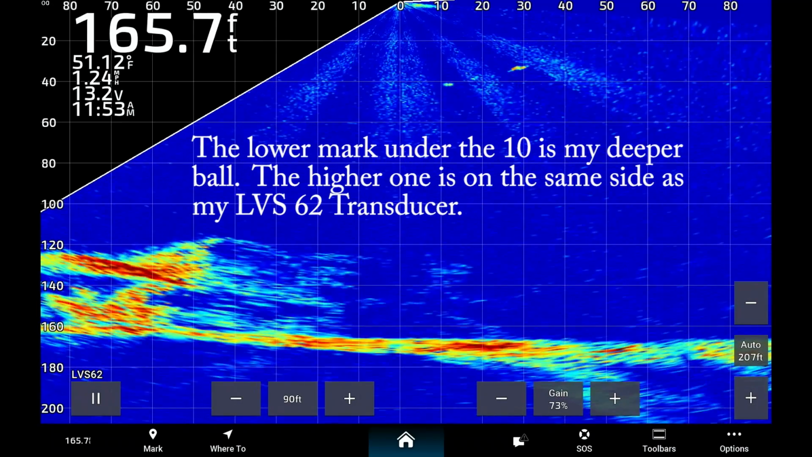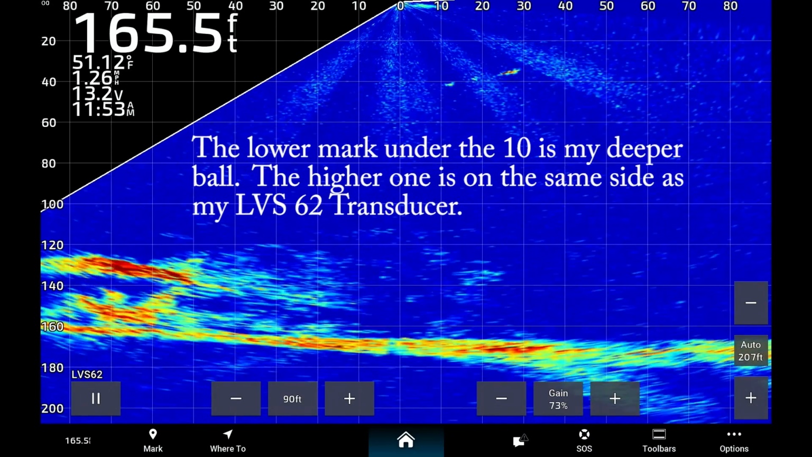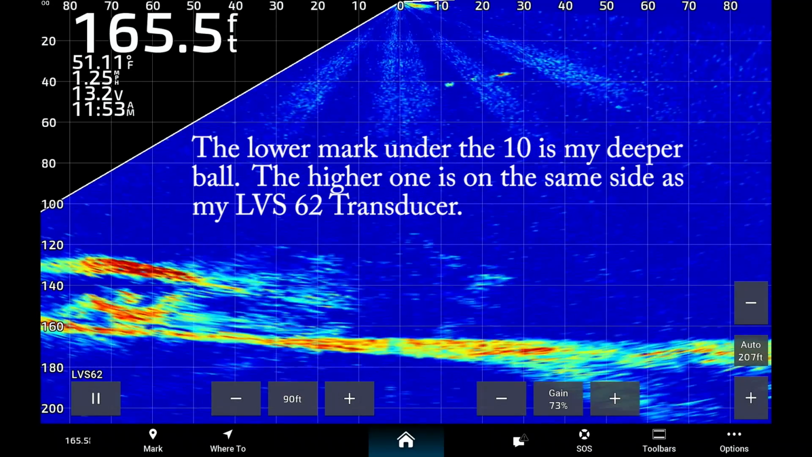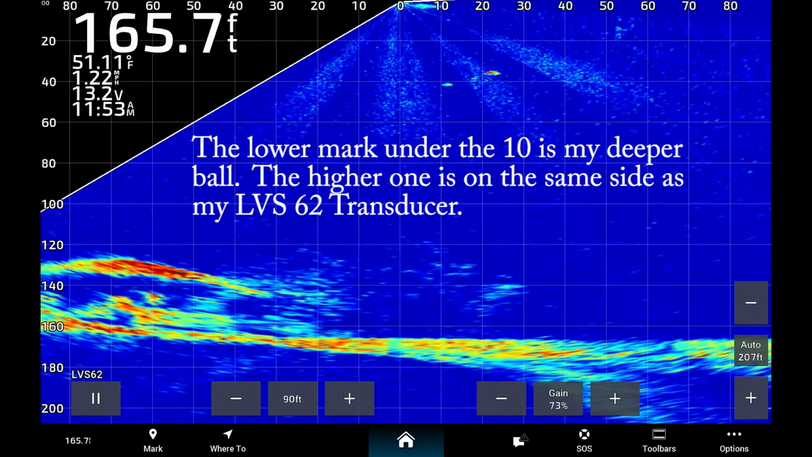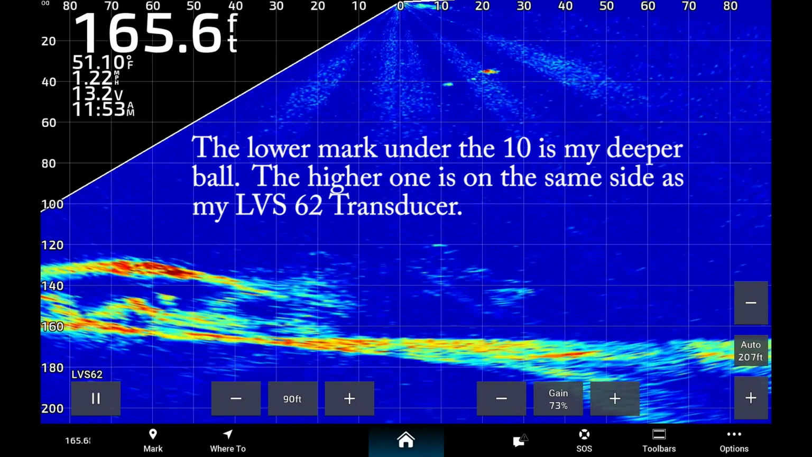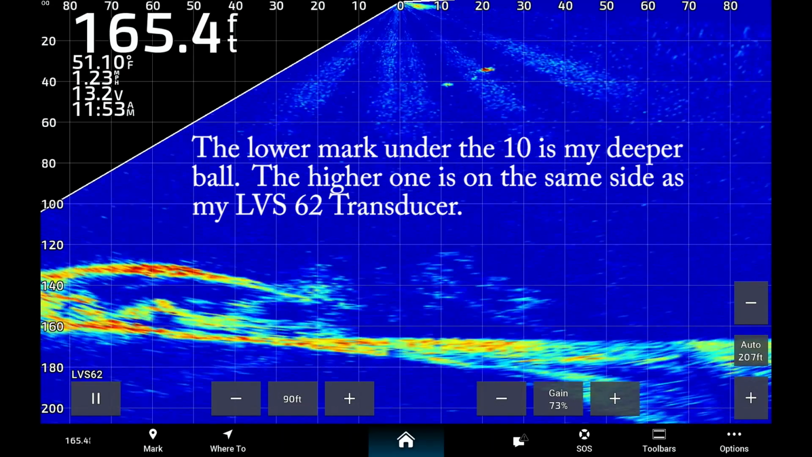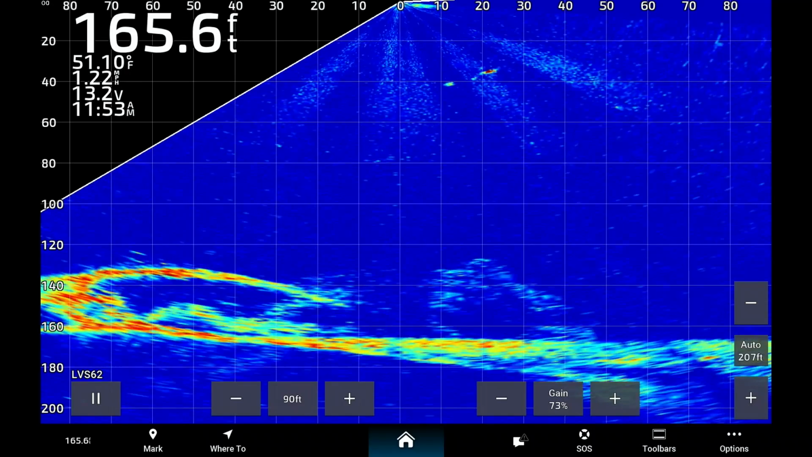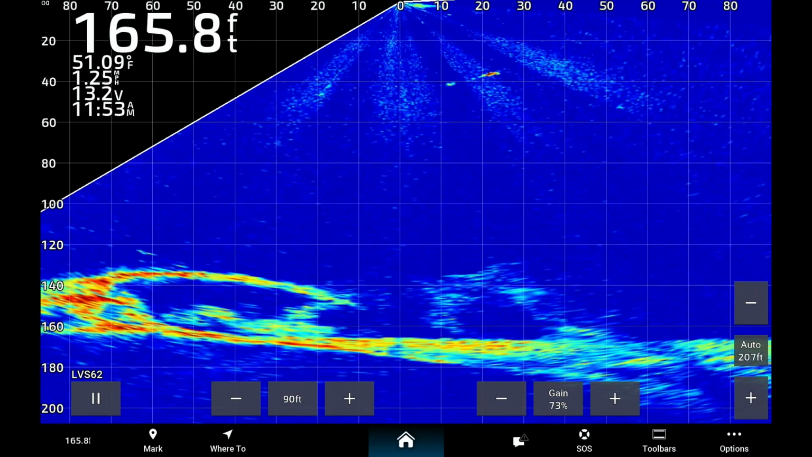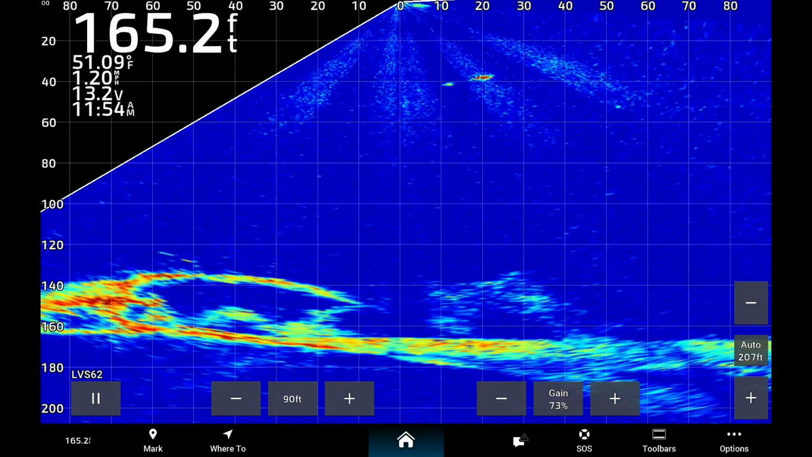So that's one of the things that you have to realize, is that if you want to watch your rig back behind the boat 50 to 60 feet or whatever you are, then you've got to have your transducer, because of the sharp angle of the cone, facing towards the front of the boat, or going parallel to the boat actually.